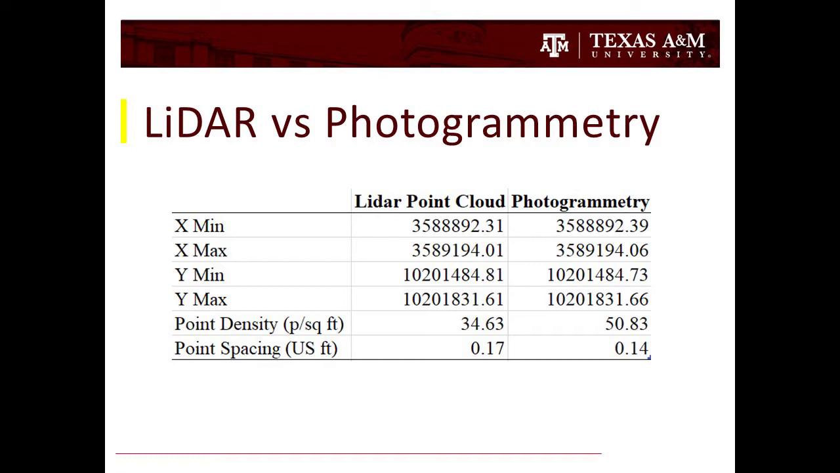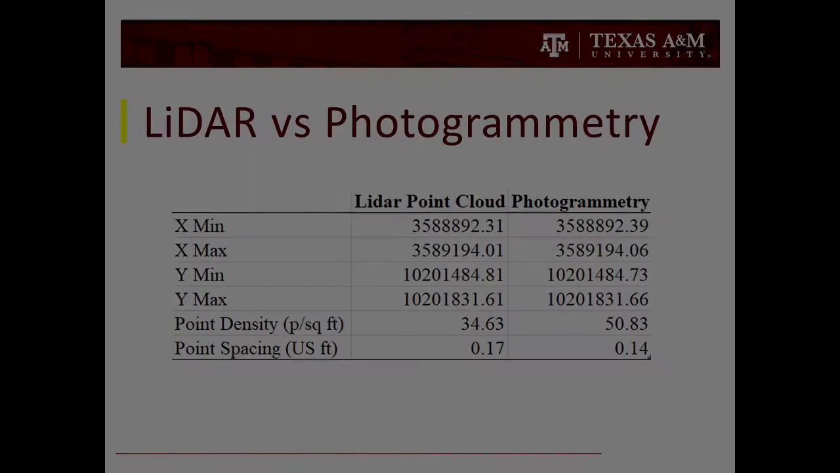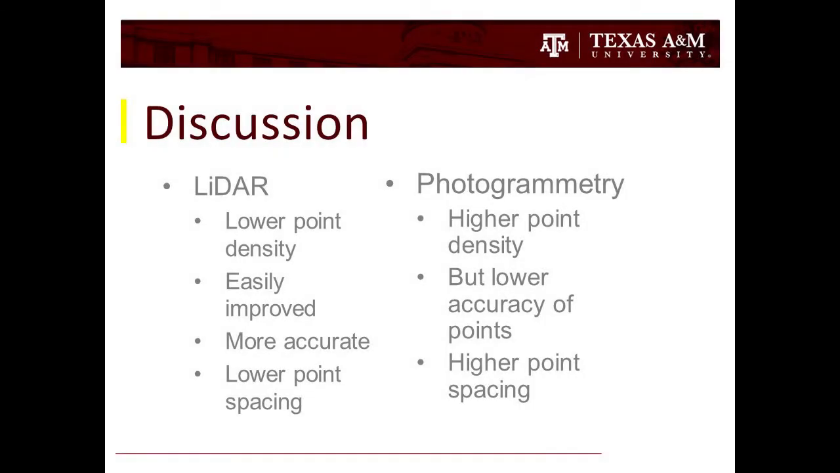The point densities are going to be lower for the LiDAR point cloud than the photogrammetry. However, when adjusting for the lower point density, the point spacing for LiDAR is actually going to be lower. It seems higher here, but that's mainly due to the lower point density with the LiDAR point cloud. When that's adjusted, there's actually much lower density.